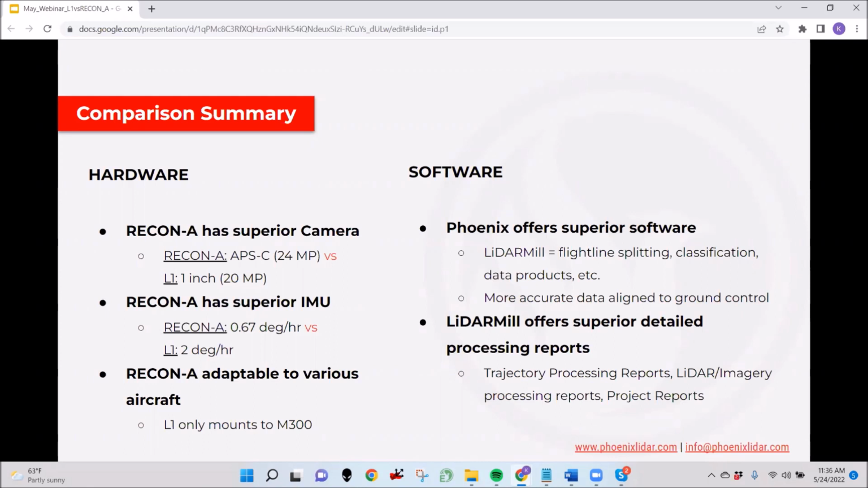And the RECON-A is adaptable to various aircraft, so you're not just limited to the M300 as you are with the L1. The software is the biggest differentiator, certainly. And when it comes to processing, like John was saying, Terra Pro leaves you on step one of about 6 steps that you need for a fully functional